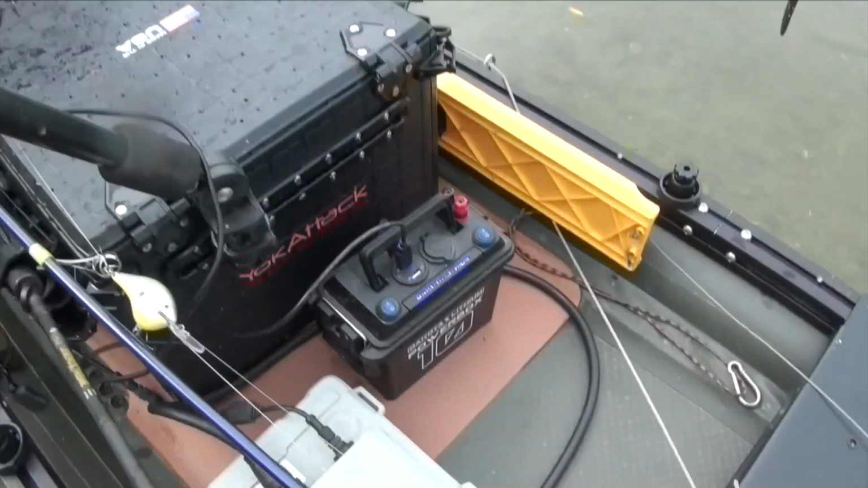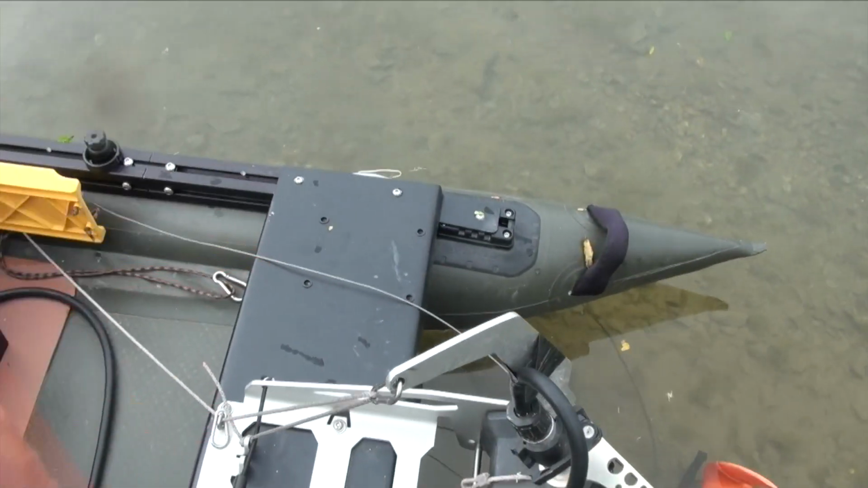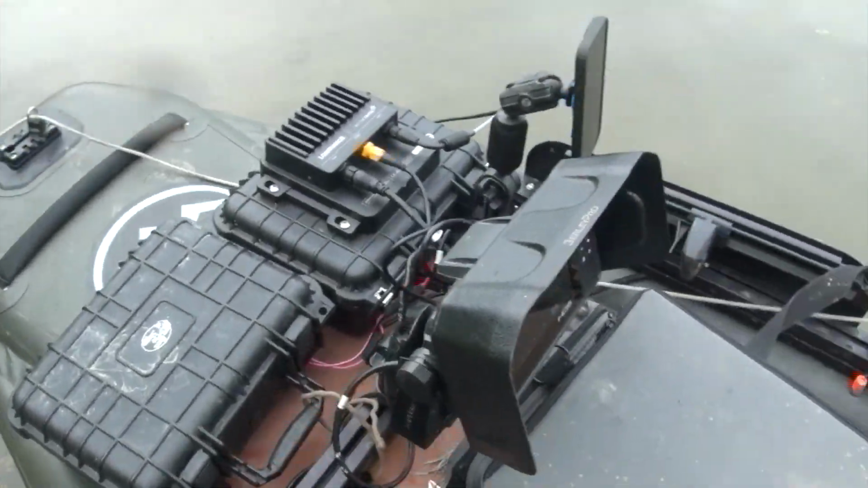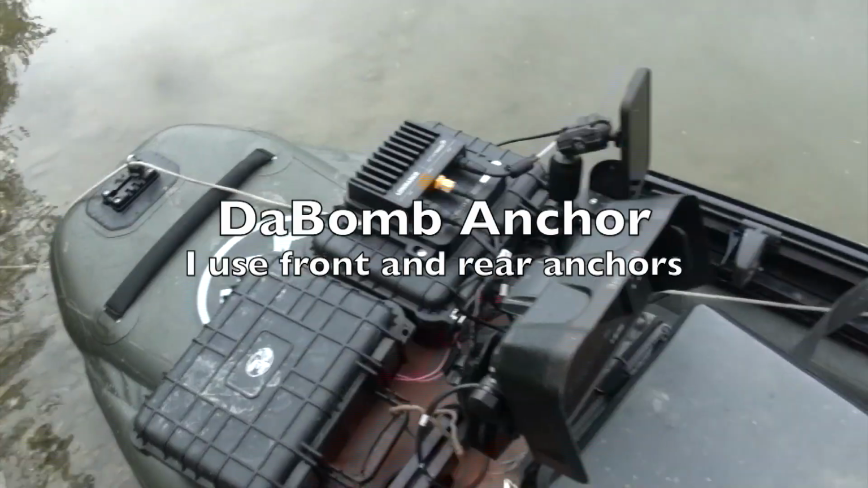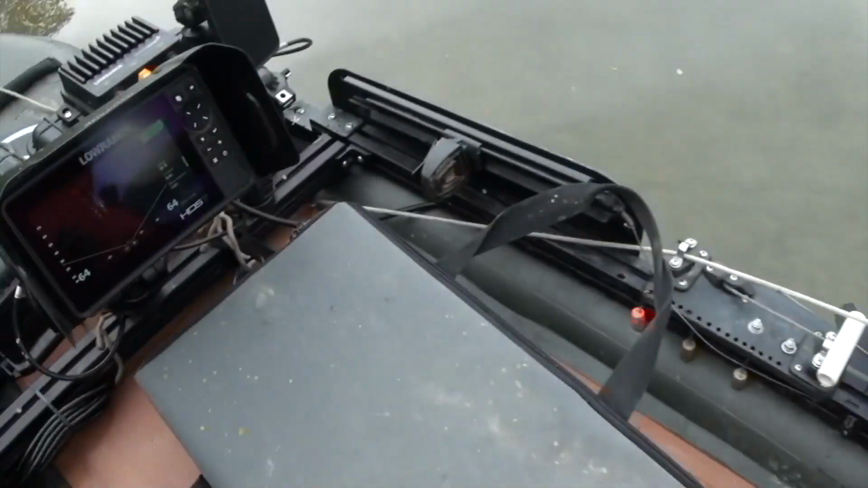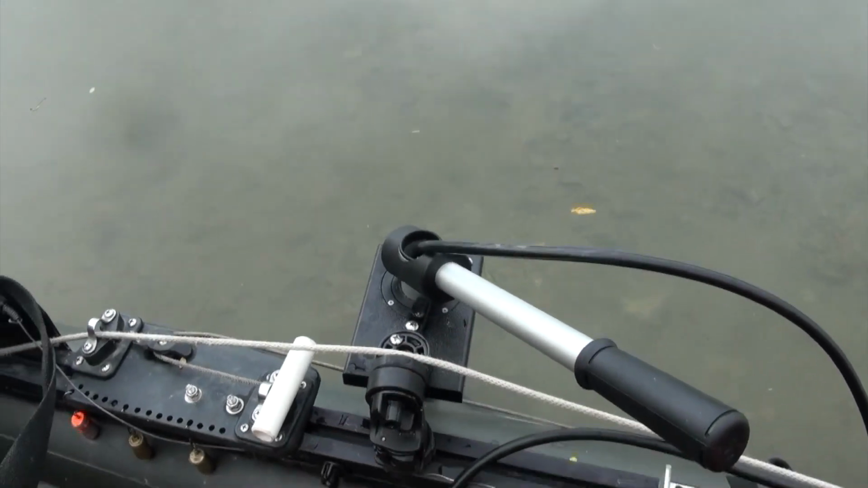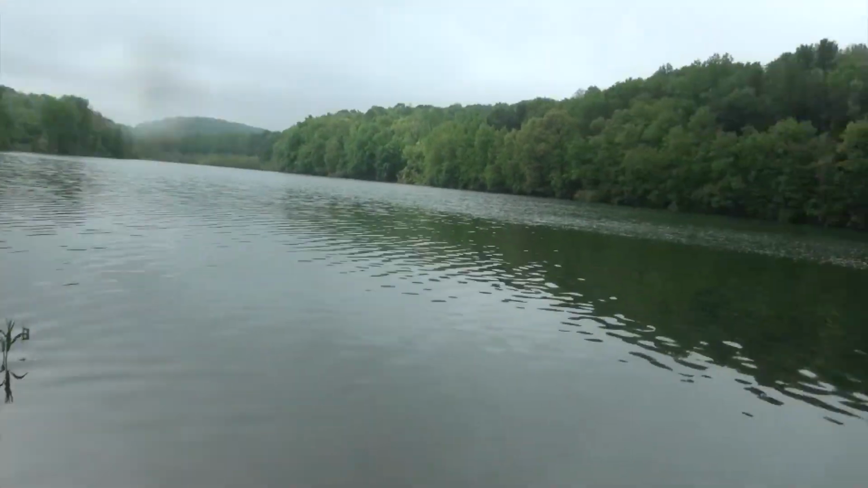Got the GoPro here, the Dakota Lithium 10 amp hour that powers it. I got room for power poles on either side, although I don't have them. That's about it. Two of the anchors, those are the DeBomb anchors. So let's go ahead and get launched, and this is my first day learning this setup, so today's learning day for me. See if I can use this technology to understand what's out there a little bit better.